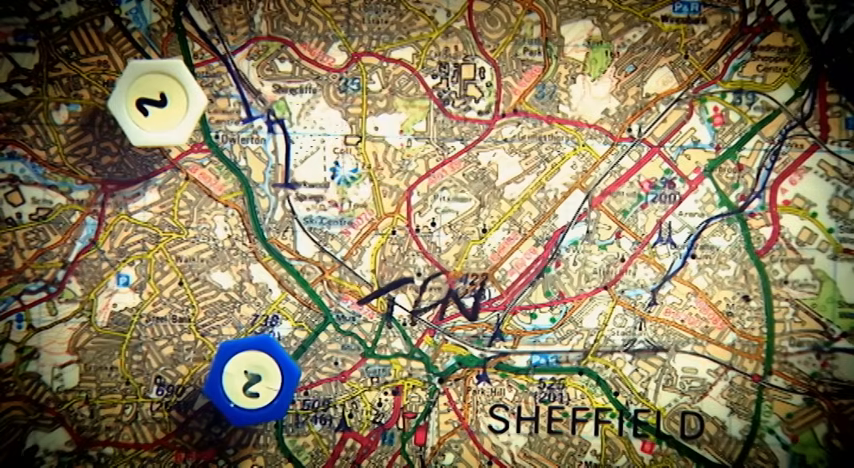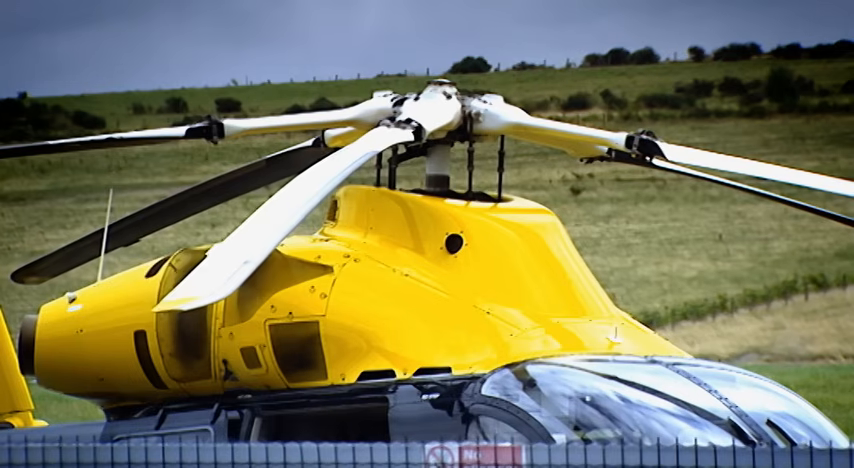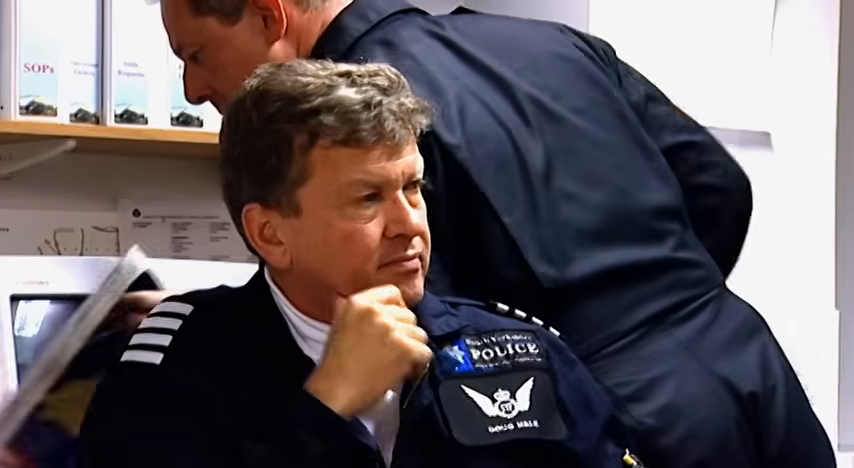You're going to be frustrated because we want to be airborne as much as we can, but you can never risk the crew's safety and you can never risk public safety. We need to make sure that the aircraft's fully serviceable before we go flying. While the crew wait for the source of the mystery vibration to be found, the calls continue to pour in.